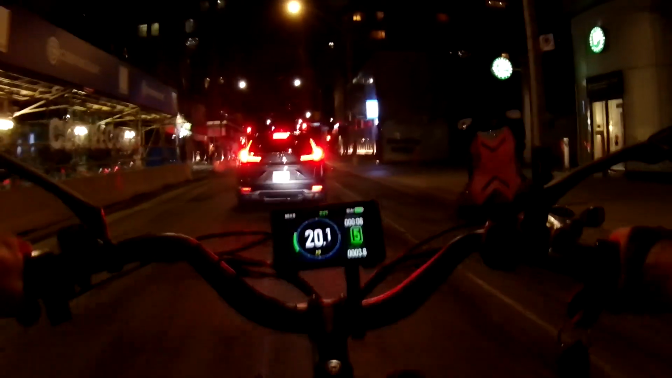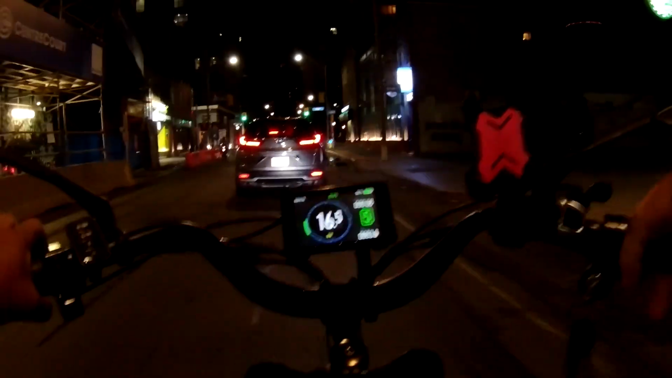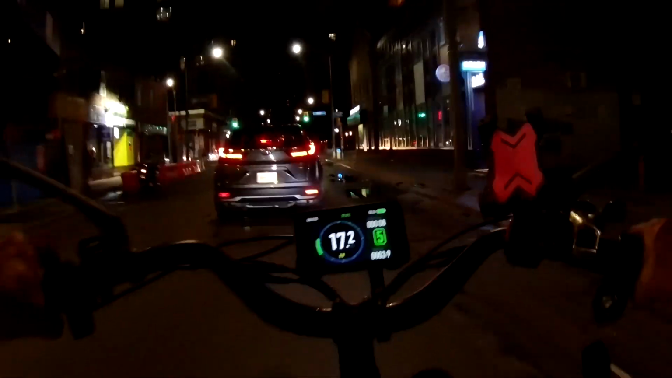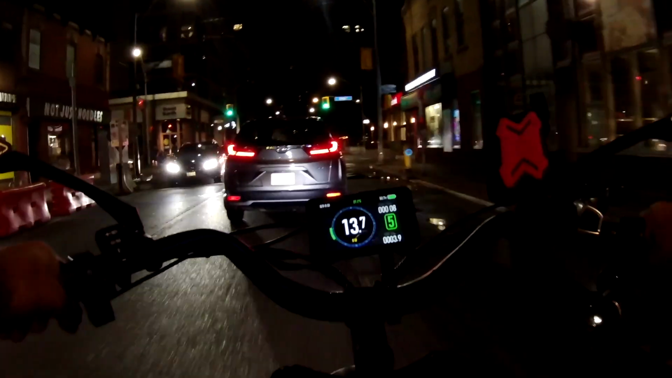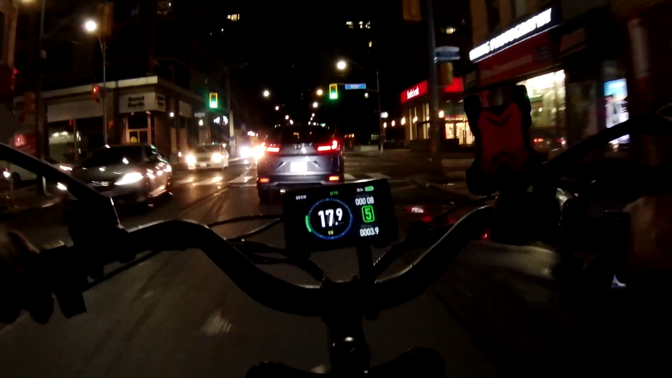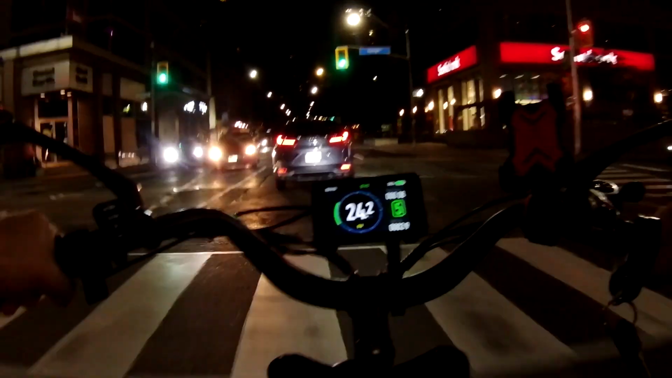Also, it's a work day tomorrow, so less people on the road. It's only about maybe 12:30 at night, so it's not super late. It's not like 3 or something, but it's enough.